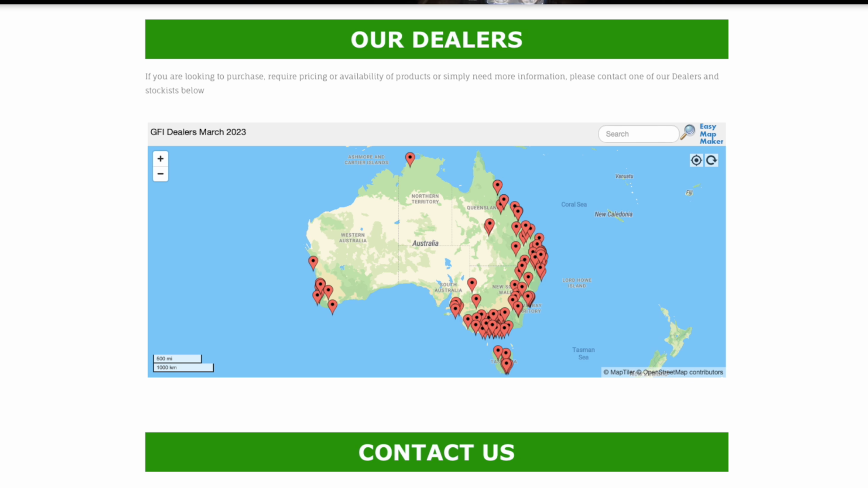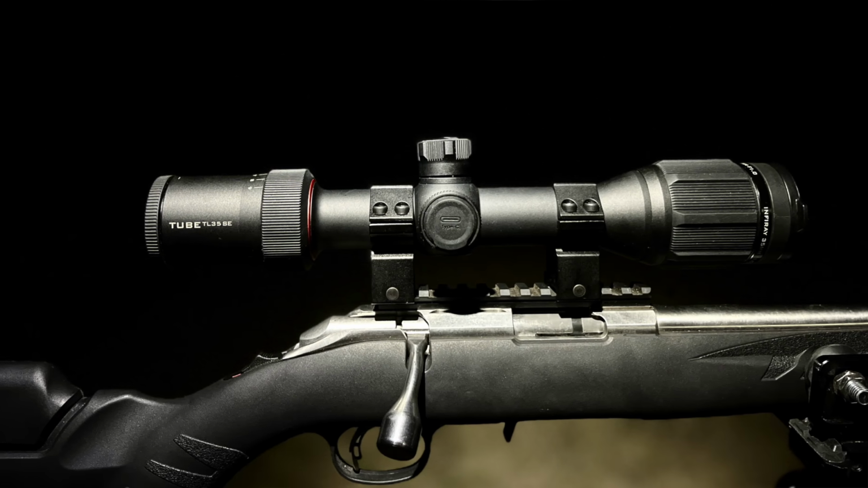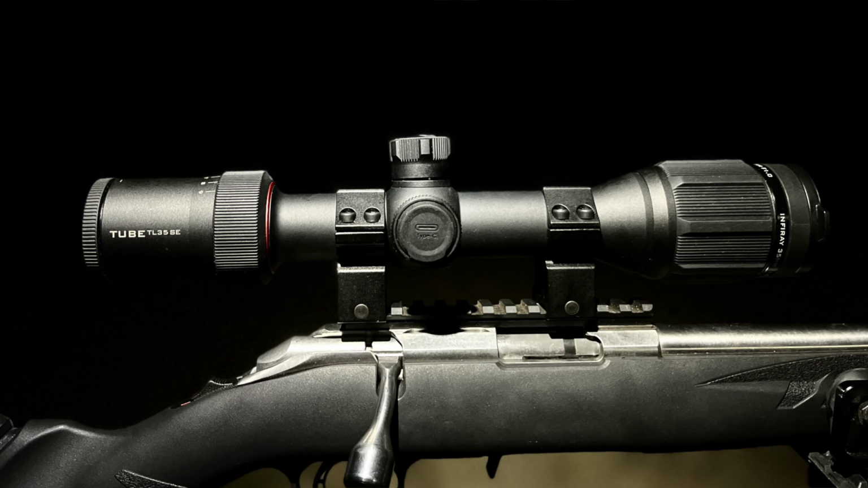Go and check them out, and yeah, it's a really good little scope, and I can highly recommend it. So I'm going to be using this a fair bit for a while until I have to send it back. So I really like this little scope. It's really light and really easy to carry around on the gun.